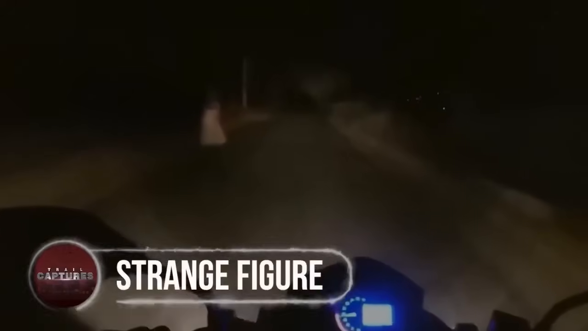Strange figure. In the dark, dense forest, setting up a camera and thinking that it might capture different animals, this man was shocked to see what his camera had captured for him, as it was a bright, humanoid figure. Though standing at a little distance, it was making its creepy features visible, standing still as if in a trance.